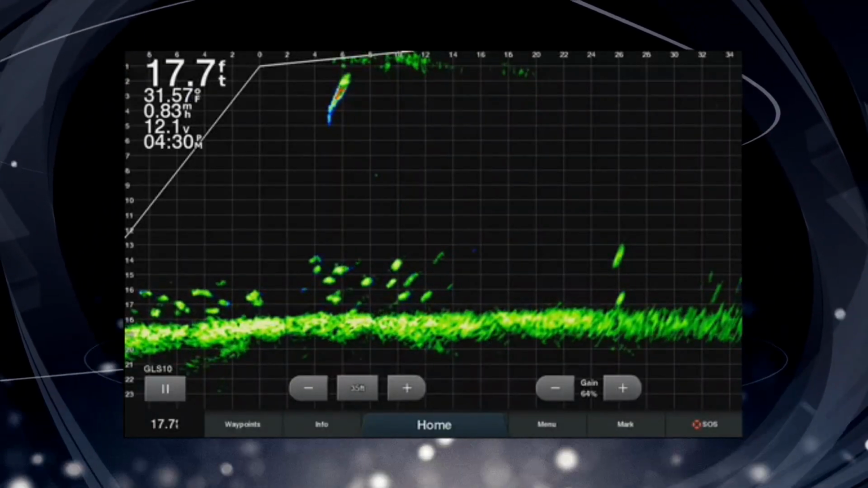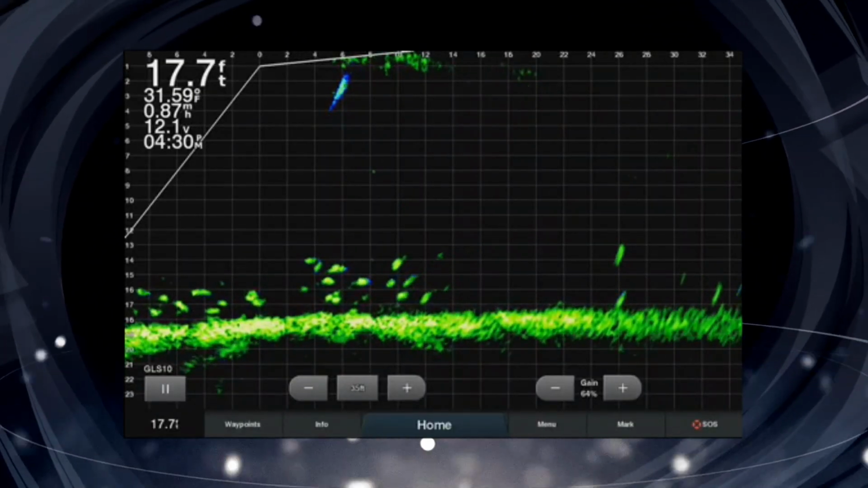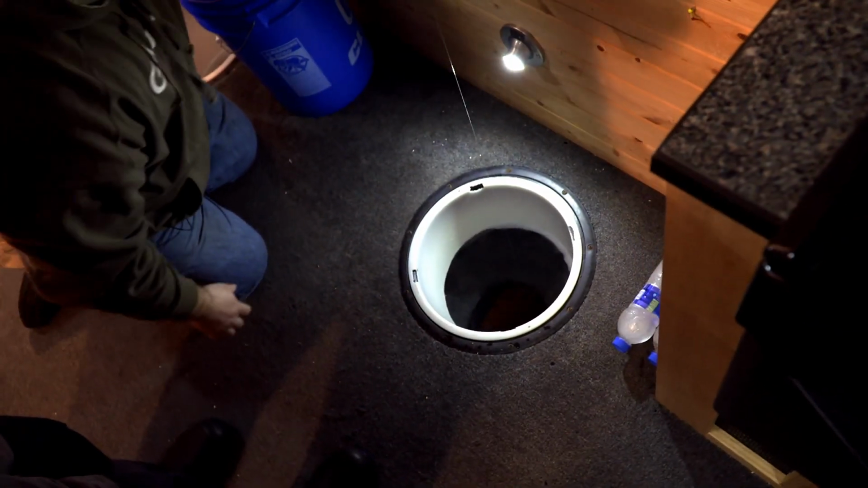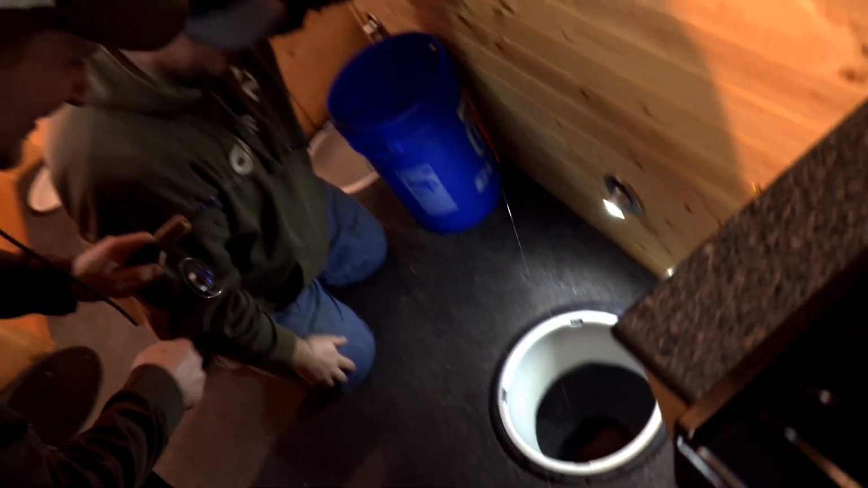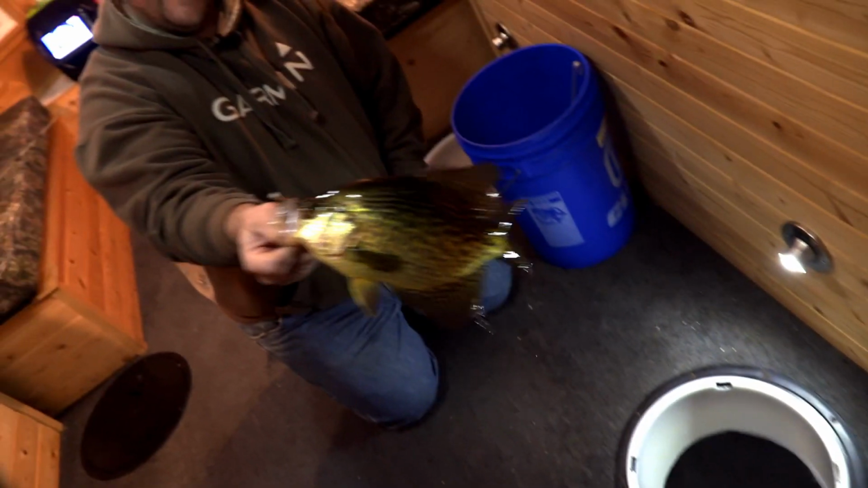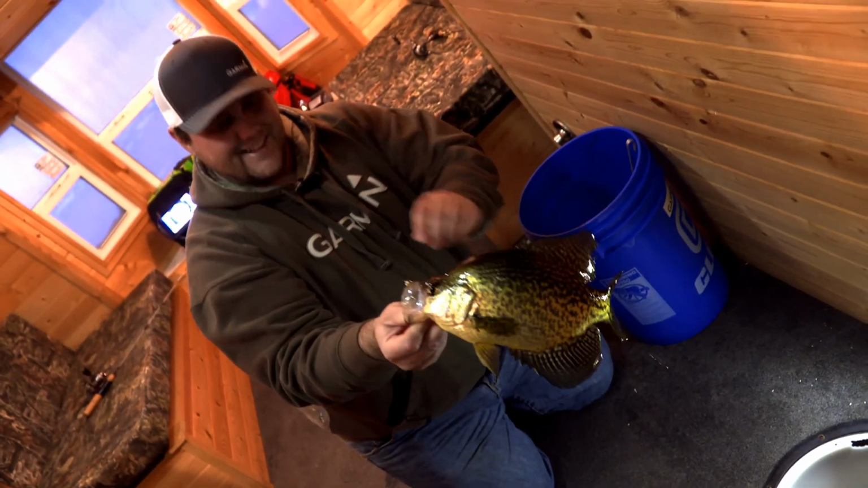Look at that on the screen. There he's going up. All right. Yeah. Look at that crappie. Oh yeah. That's what we came for. Woo. That's a slab. Big one there. Look at that. That's a nice one. That's why you come to this area.